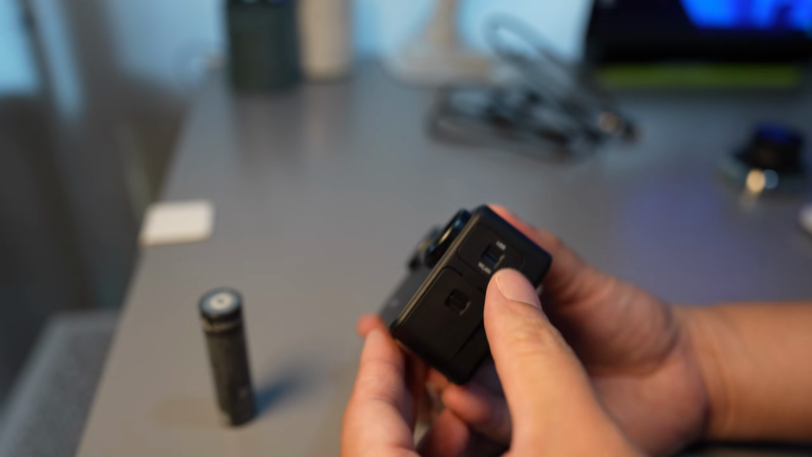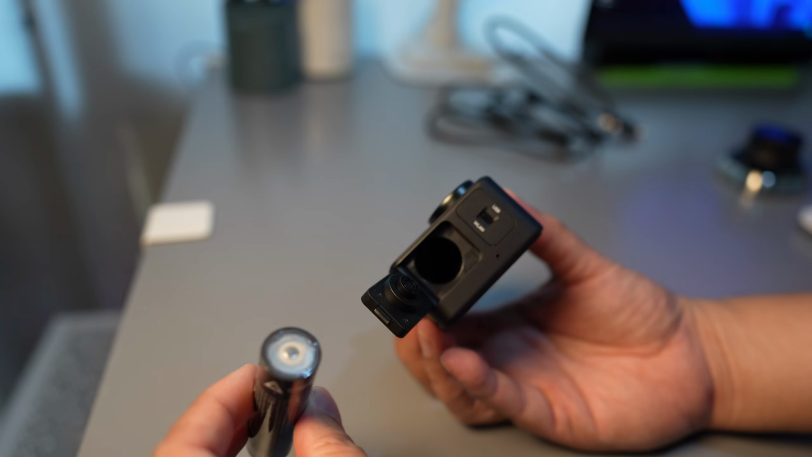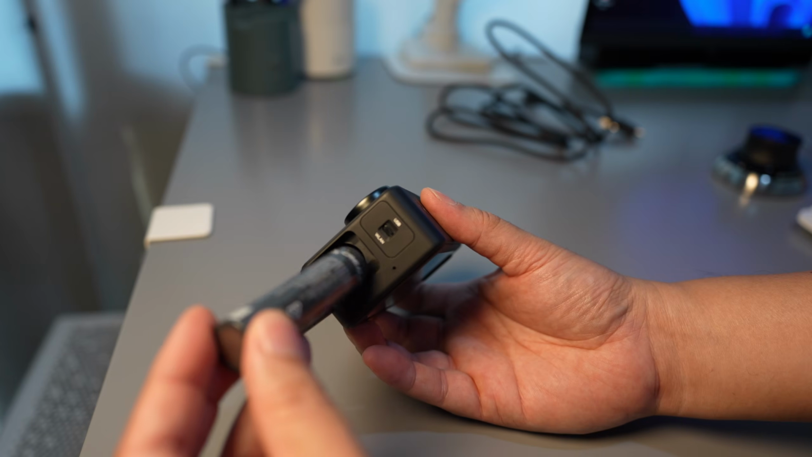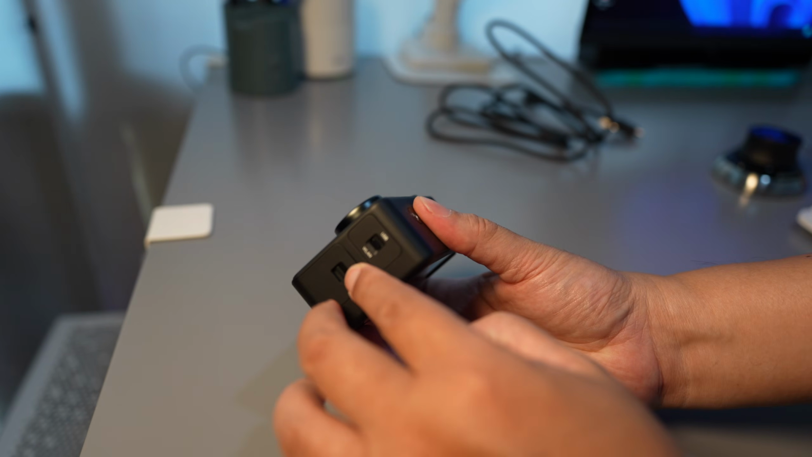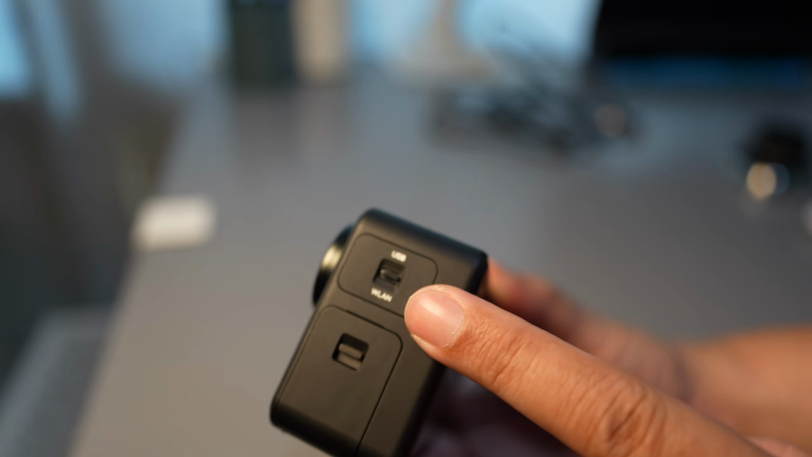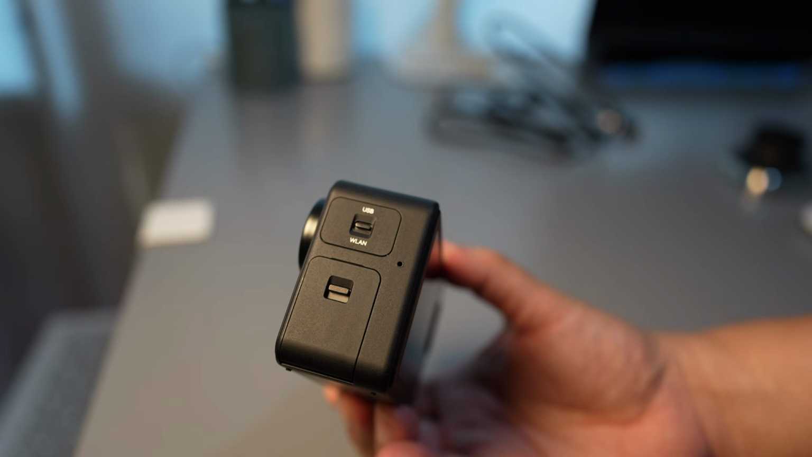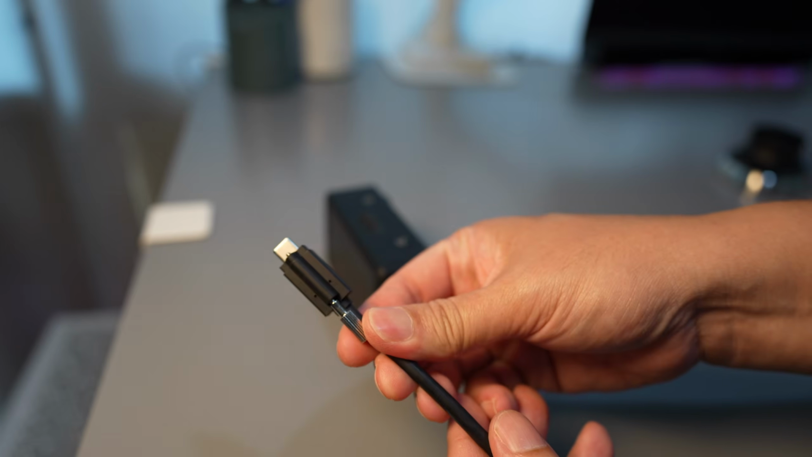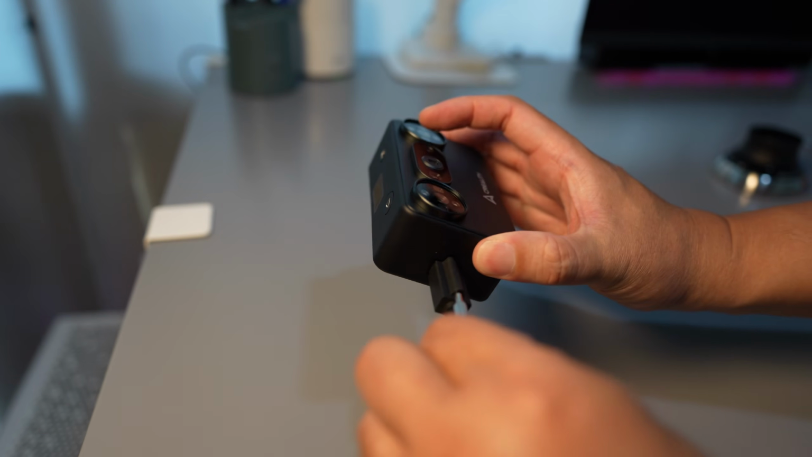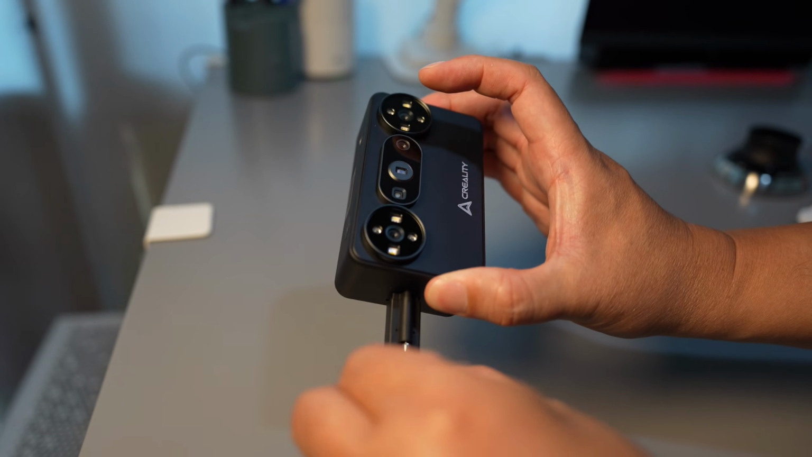The Pika can't draw power directly from your computer's USB-C port, so you will always need to insert a battery to run it. There is a toggle switch here for Wi-Fi and USB, and you need to set it before powering on the scanner. I'll kick things off in laser mode by connecting the scanner to my PC with a USB-C cable.